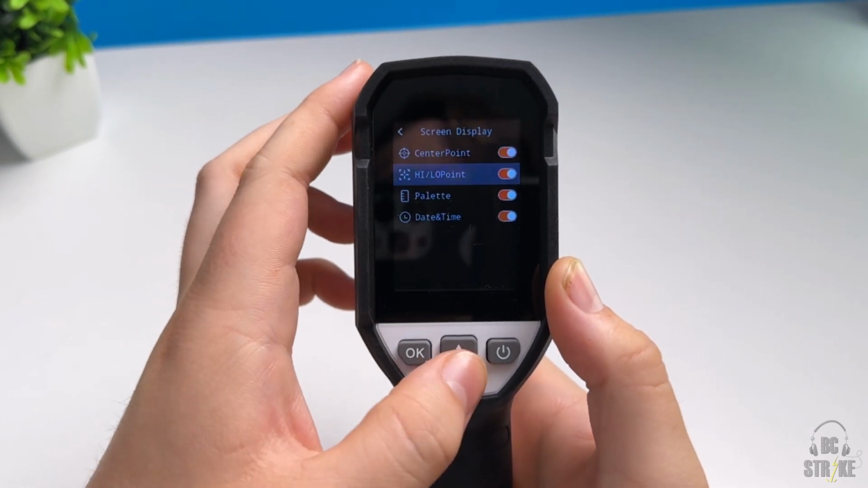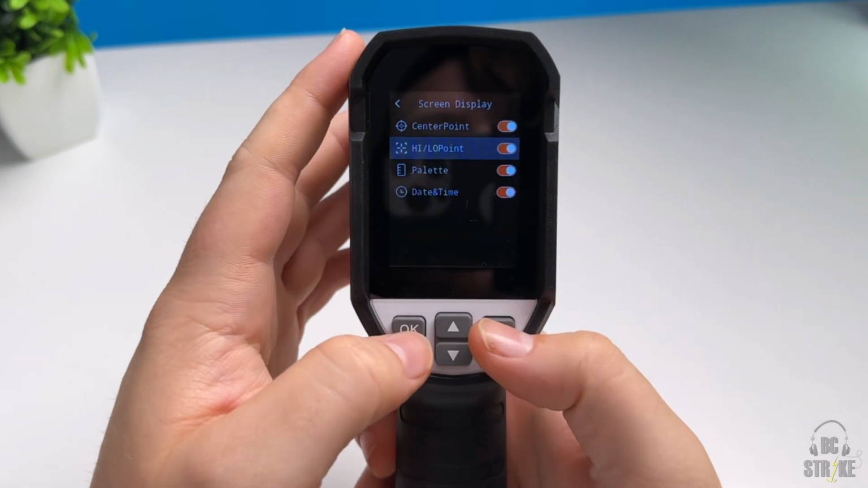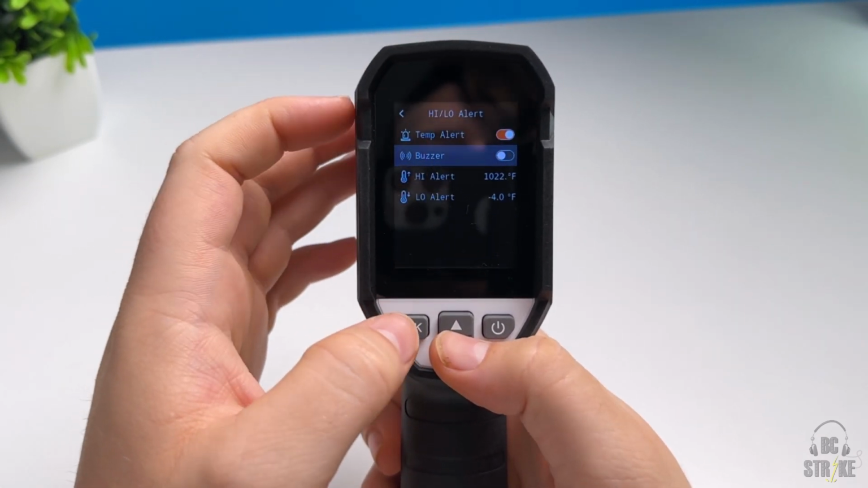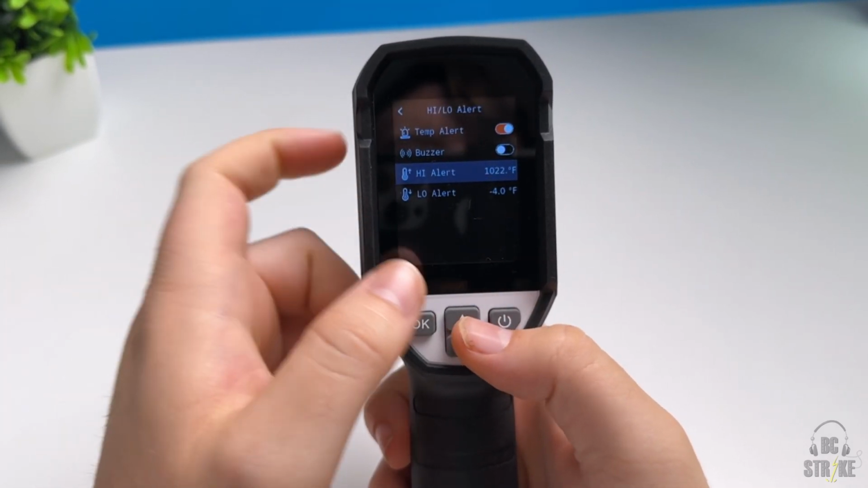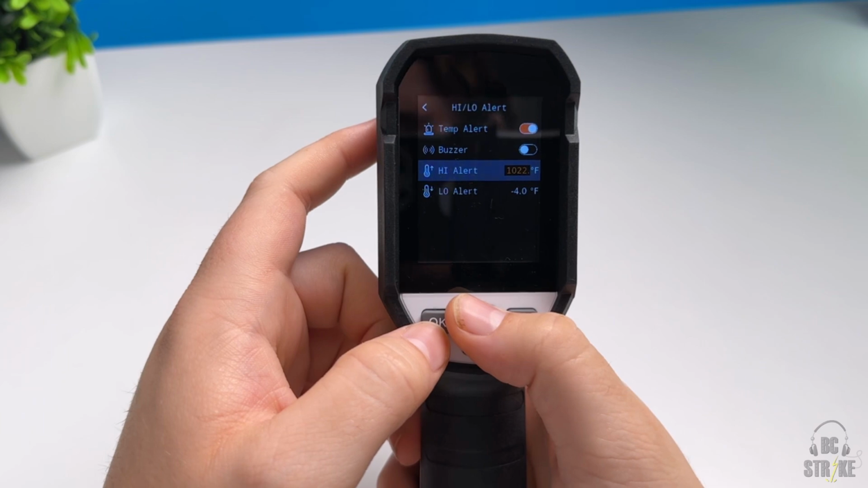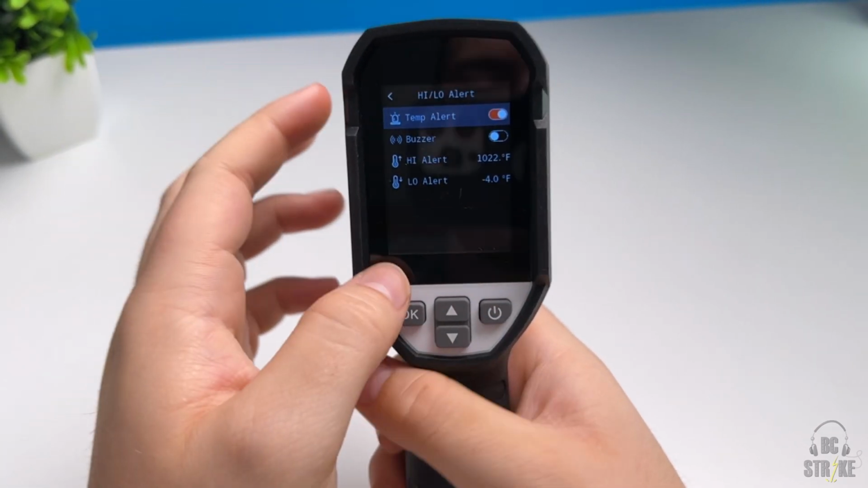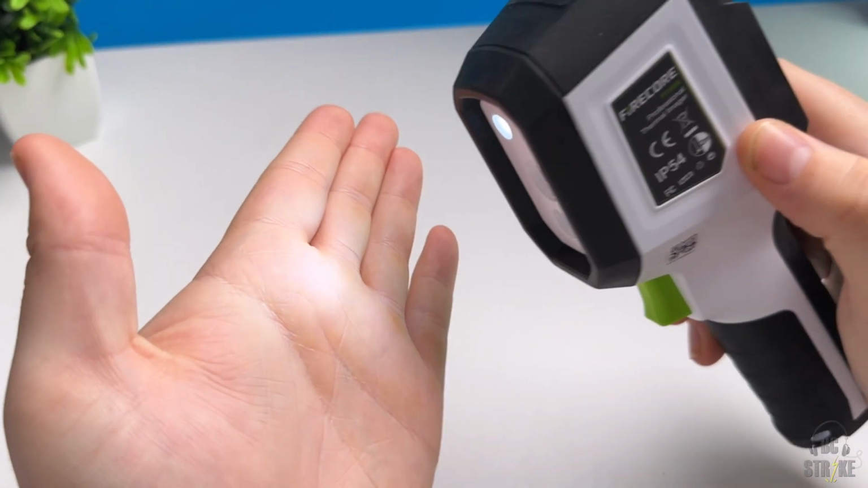Screen display. So you're able to obviously add like different stuff that you want on the screen, date and time, things like that. Go back. You got high, low alert. So you can turn on an alert to let you know if it gets below -4 or 1,000. And you can easily adjust those if you'd like to by just clicking it and then scrolling down. So that's cool. So if you do see a temperature that you don't want to see, this will alert you, which is pretty cool. LED light does have a little light right there on the front.